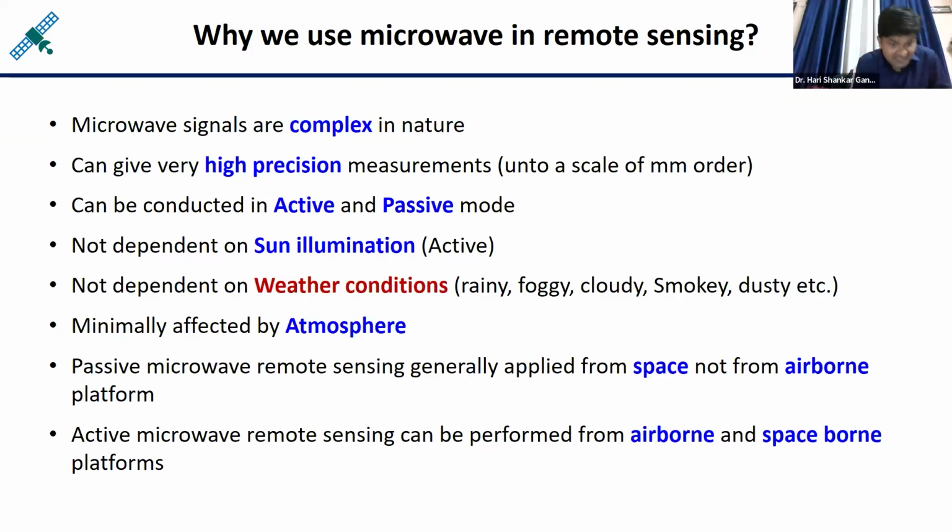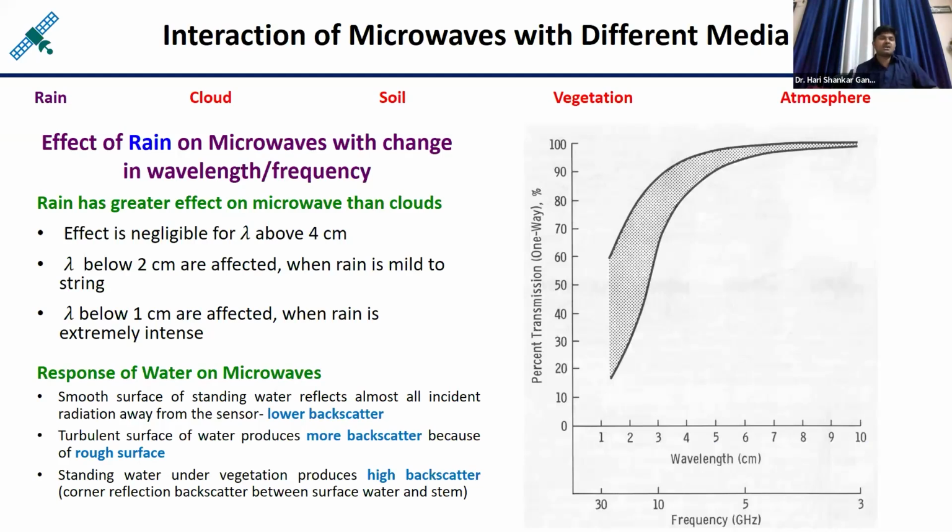So these are the advantages of the microwave remote sensing. If I'm saying the microwave remote sensing, another name you can give is the radar remote sensing. Okay. So now frequently I will use radar remote sensing, not microwave remote sensing, because whatever the radar we are using, they are operating in the microwave portion of the electromagnetic spectra.